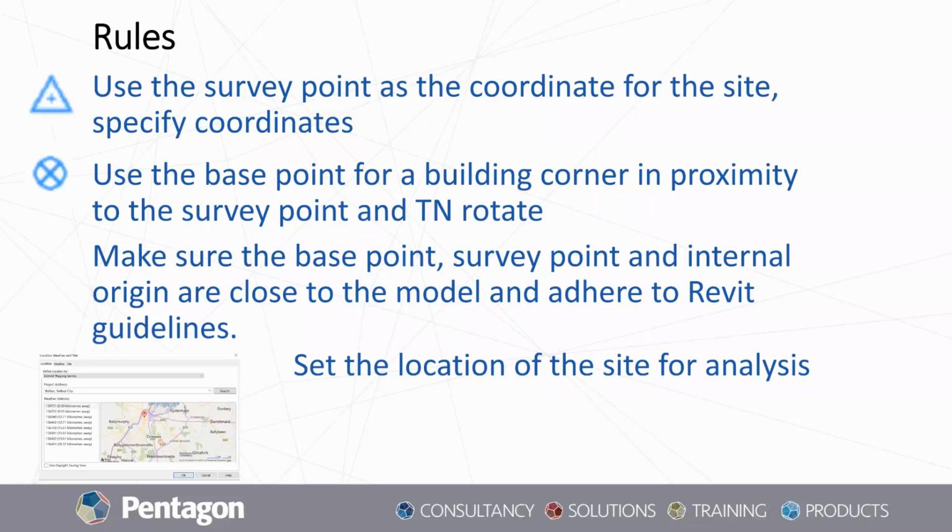Yes, so those rules are basically the summary of the coordinate systems within Revit and how they can impact the likes of bringing in, for instance, the point cloud example that we had shown there. So it is important to be aware of that, and it is important to know the differences between each of these elements.